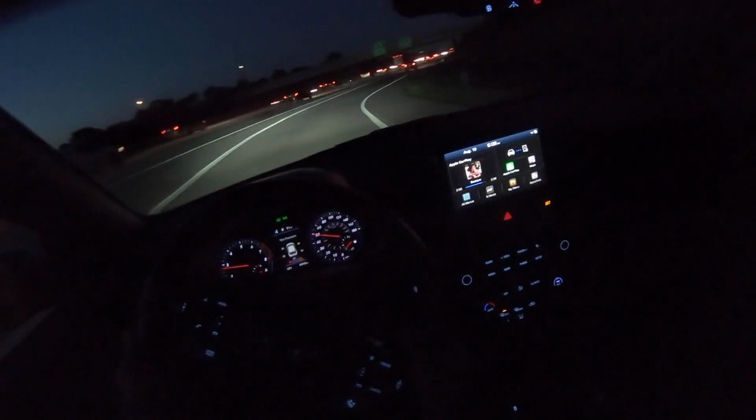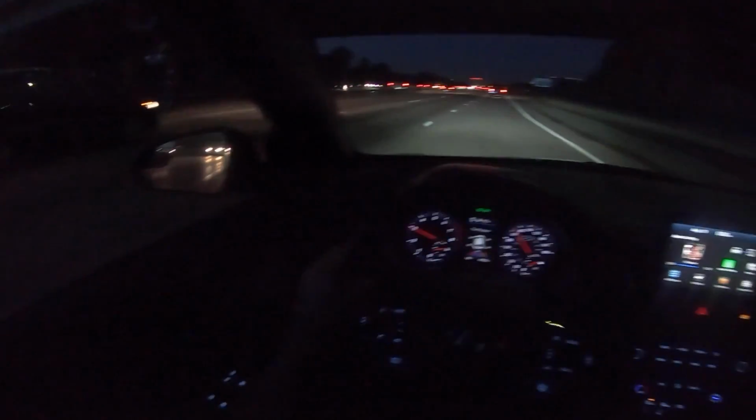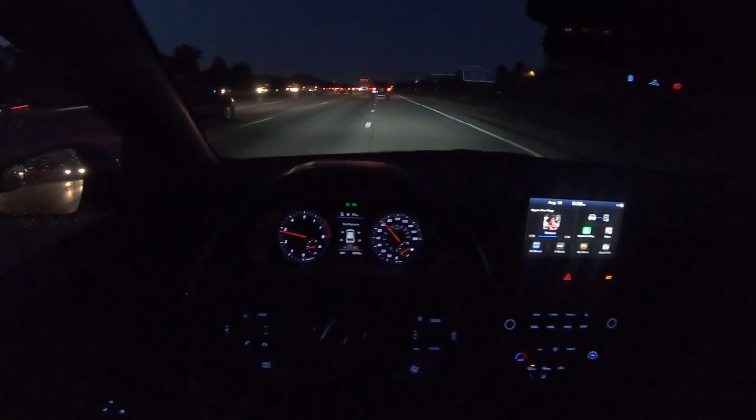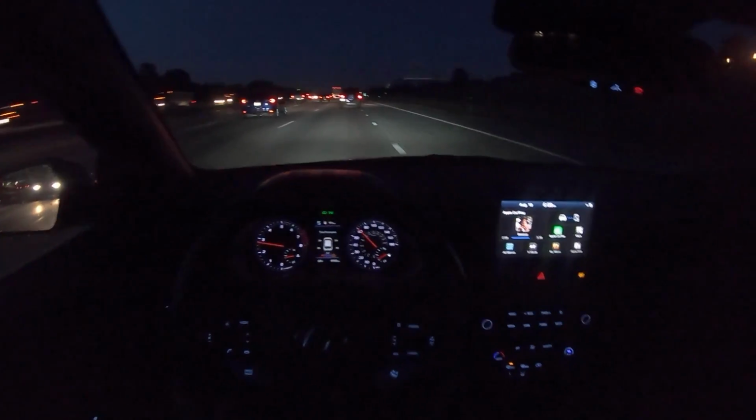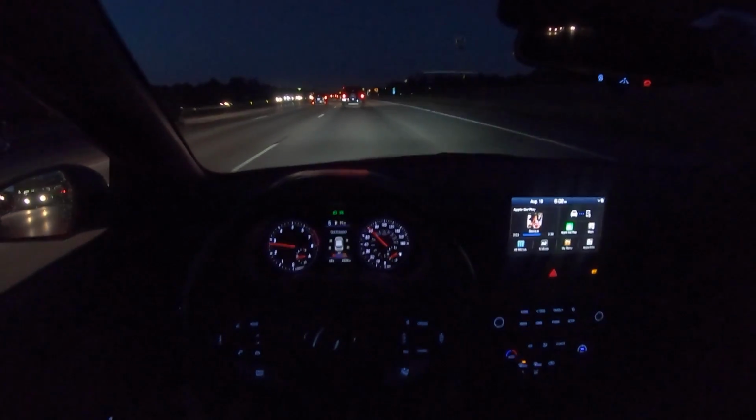Coming off throttle, you get a little bit of that throaty overrun from the fuel being let out through the exhaust, and it's fun, it's exciting, it's satisfying. The shifter is really tight. It's a really, really nice car.